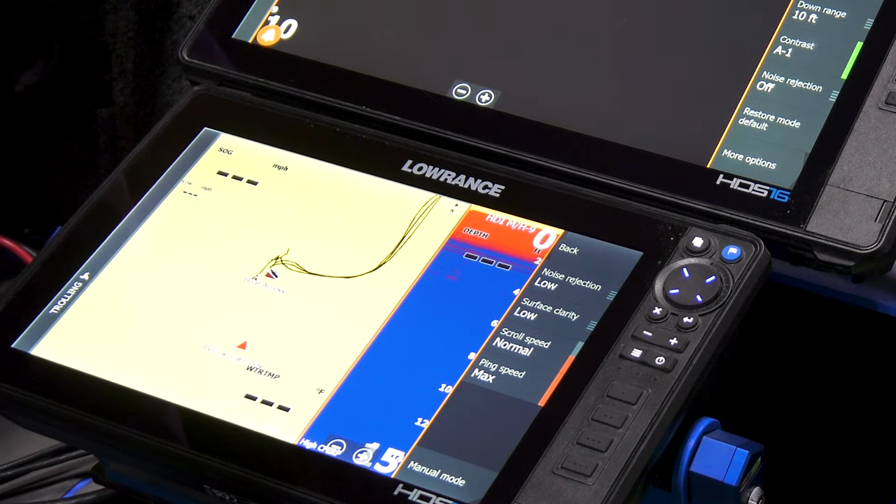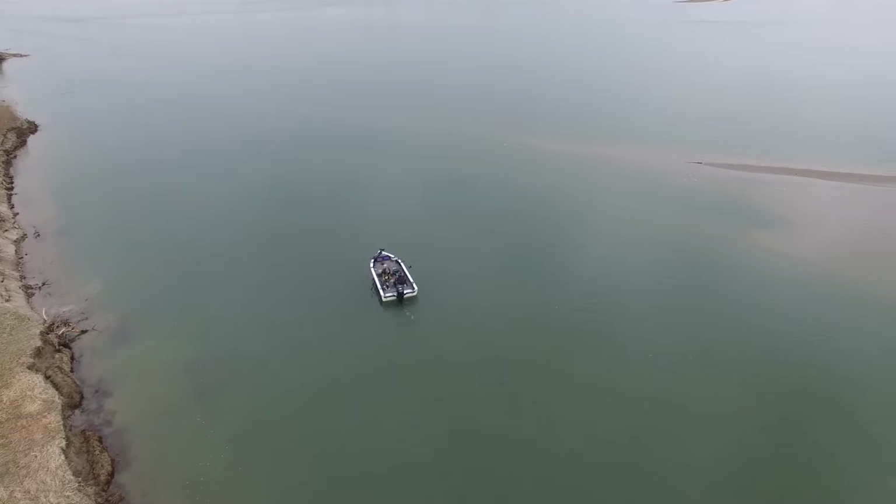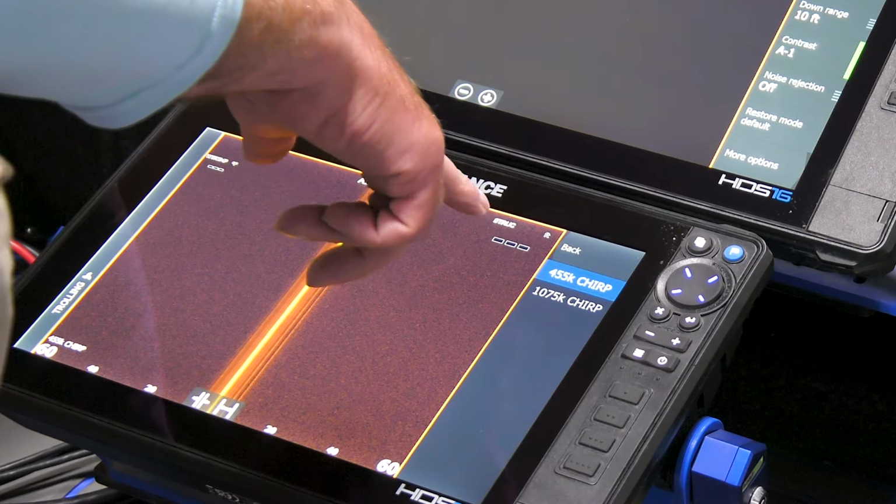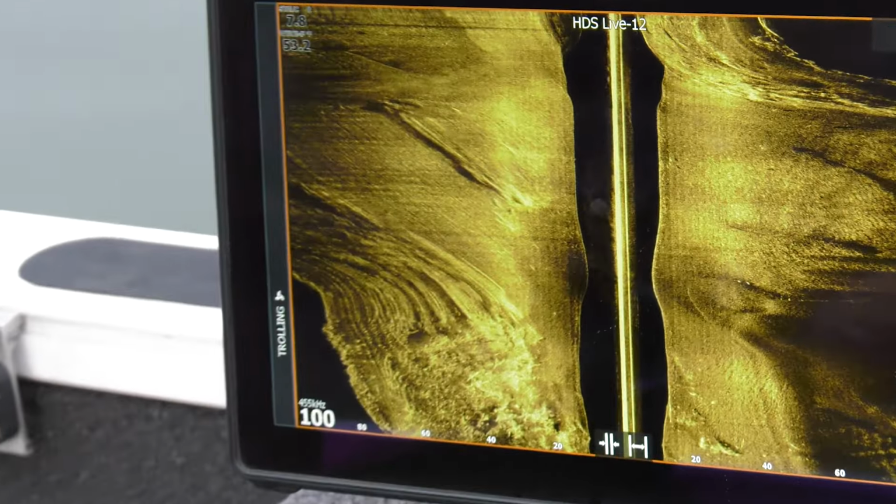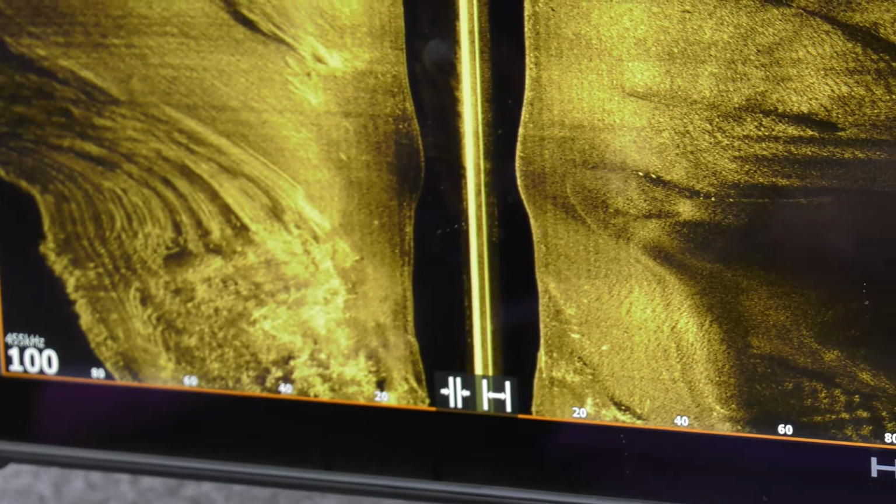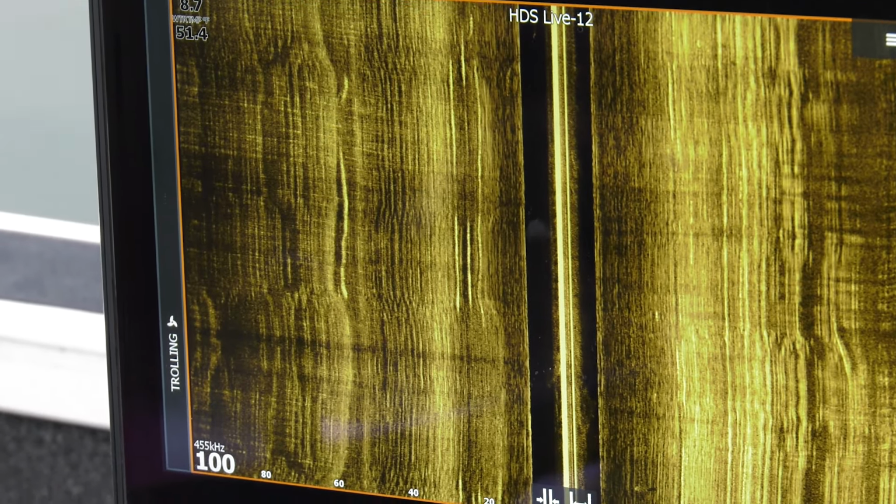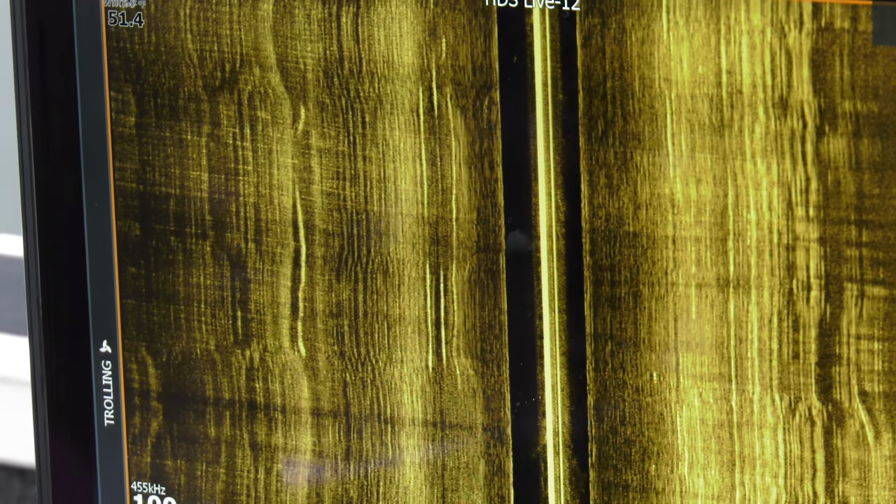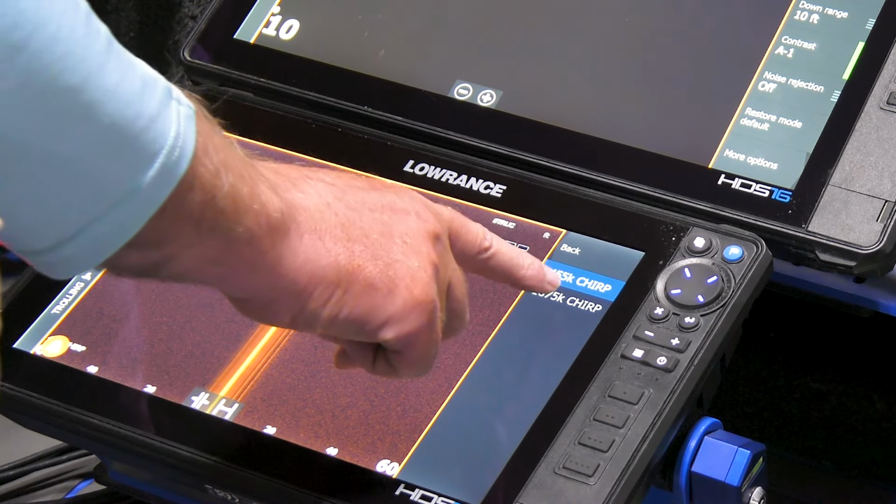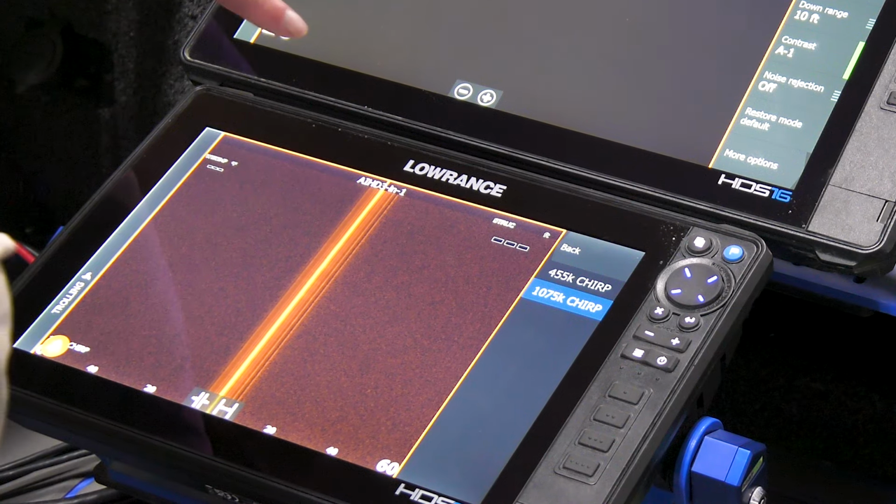Ping speed, I always keep that at max. Now when it comes to side imaging, you've got two frequencies: 1075 and 455. As a rule of thumb, your 1075 is going to give much better readings out to, say, 60, 70 feet, especially in, say, 7 to 20 feet of water, and you're going to get a lot more detail, a lot more definition. And so for seeing fish, a lot of times I like to use the 1075 frequency.